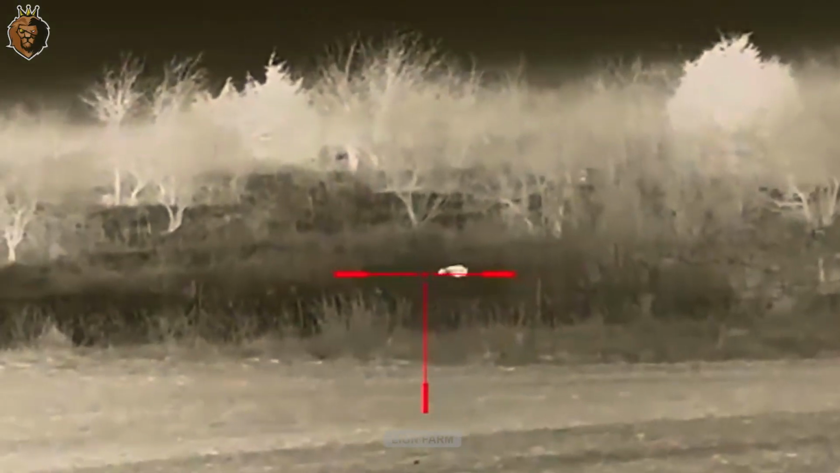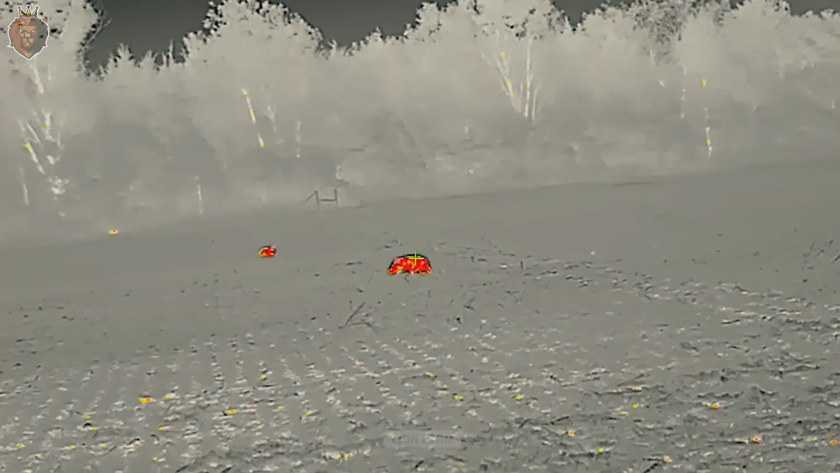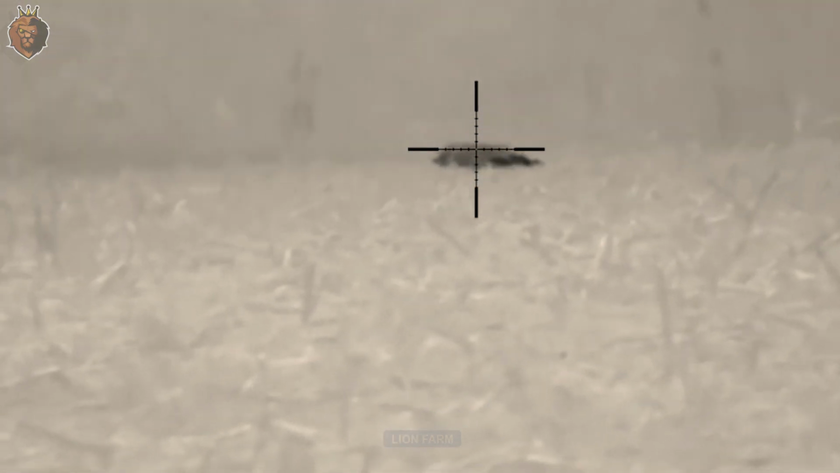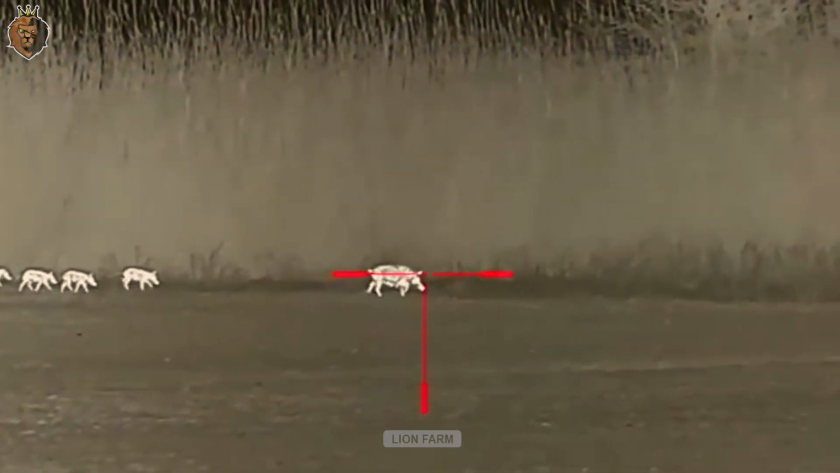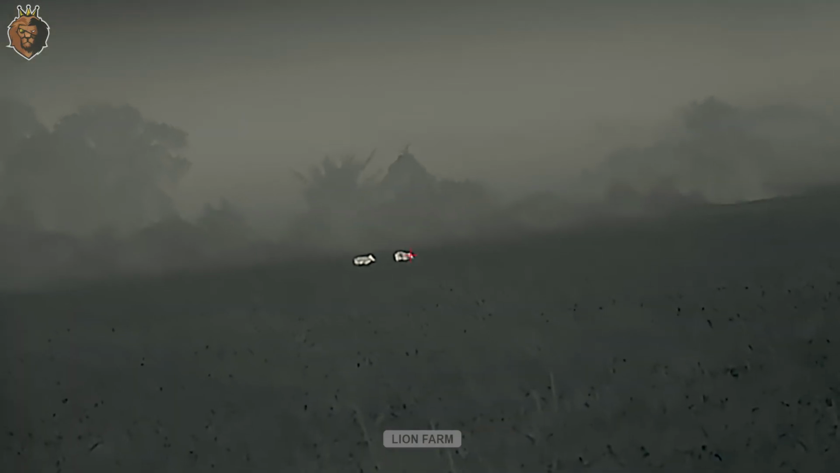Yet another group of wild boars comes into view. They're completely unaware, calmly foraging. Ronald seizes the opportunity, carefully targeting them one by one. Gunshots echo repeatedly through the night. The number of downed boars steadily rises.